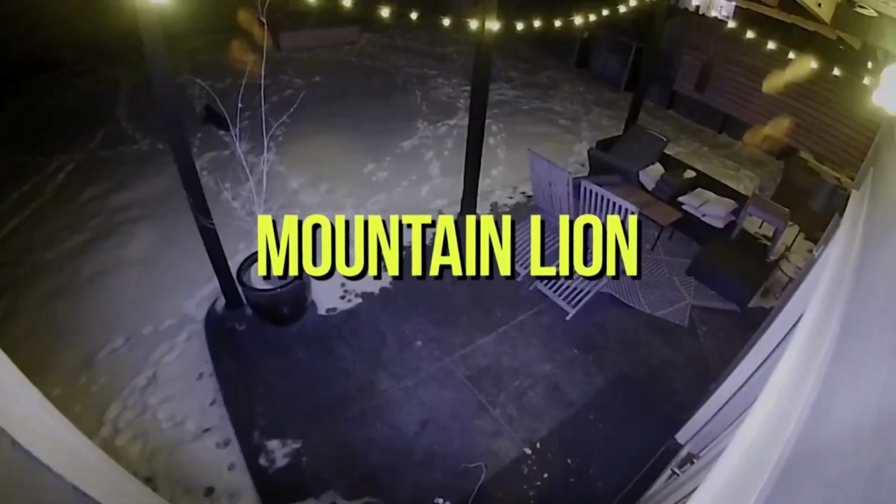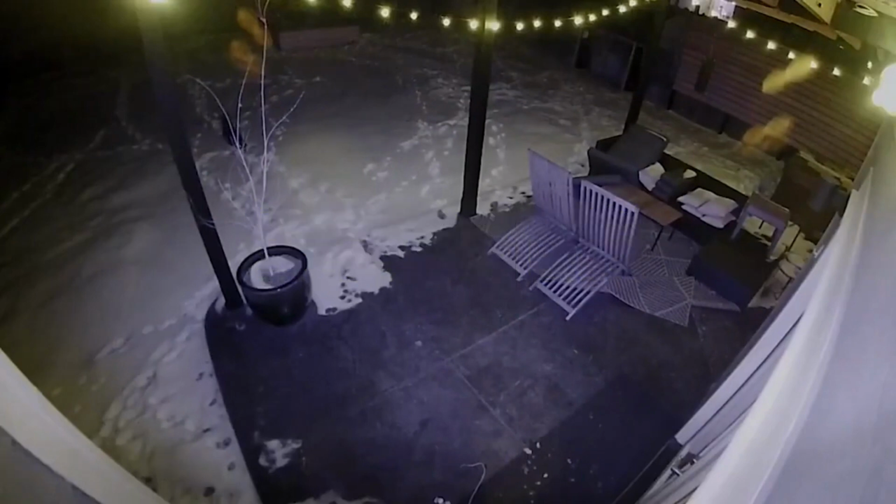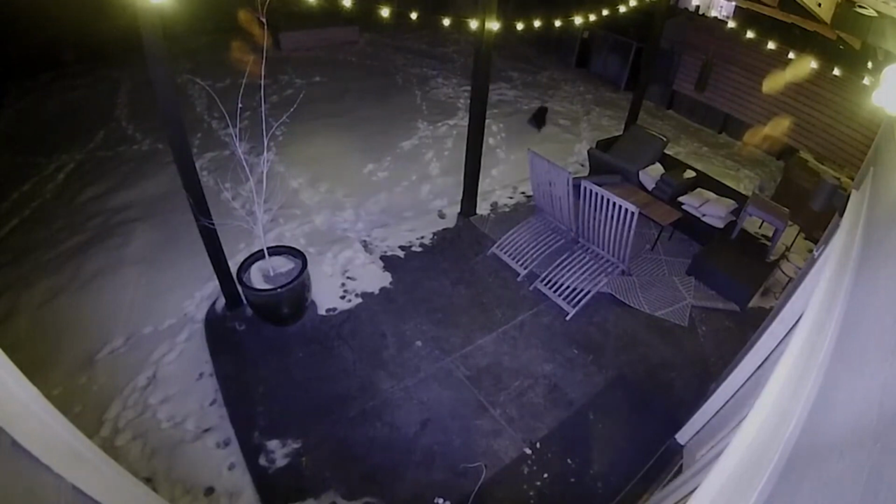Next on our list is a mountain lion. Woman's terrified screams heard as she chases a mountain lion away from her dog. On the evening of February 4, the screams of a woman possibly prevented her small dog from being attacked by a mountain lion. The video was captured by a camera at the woman's security door and posted by Fox 31 Denver.